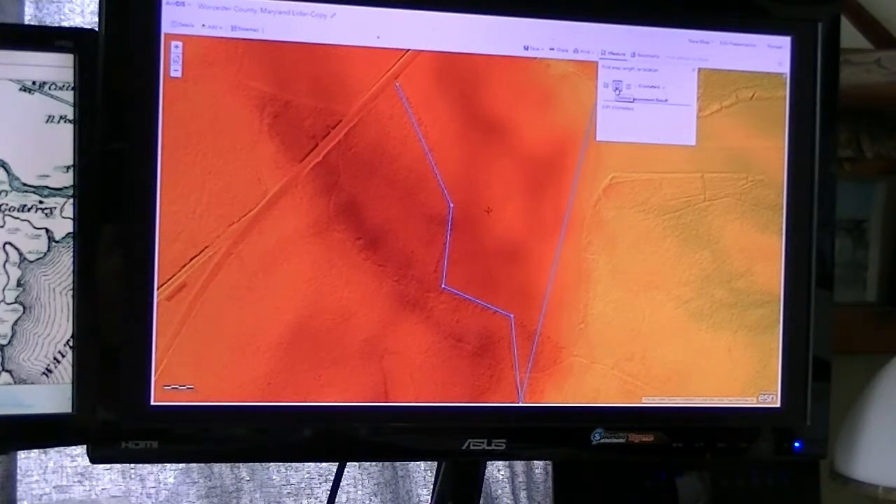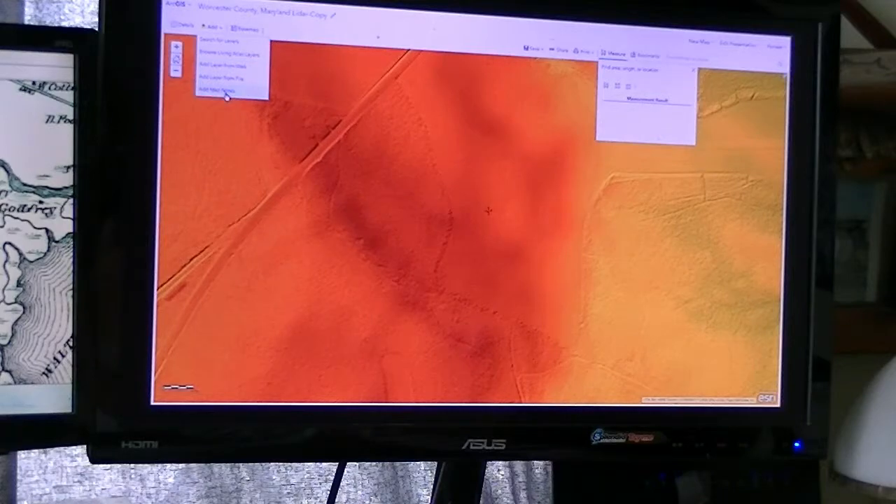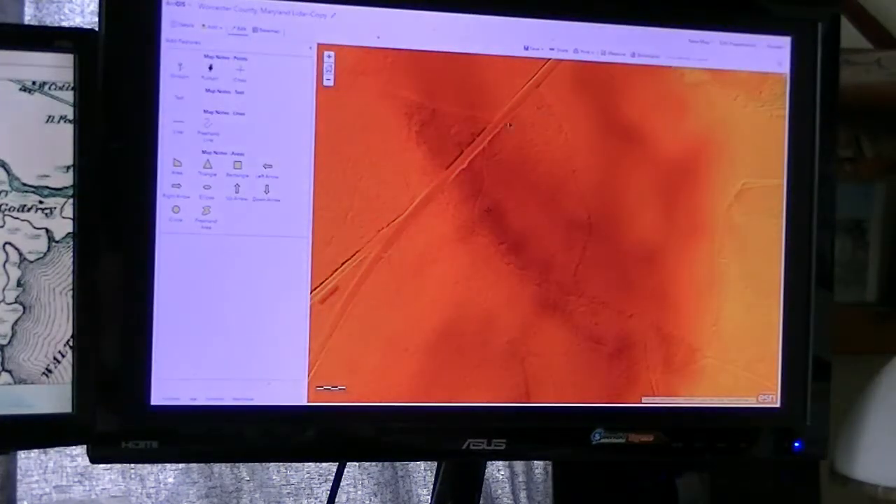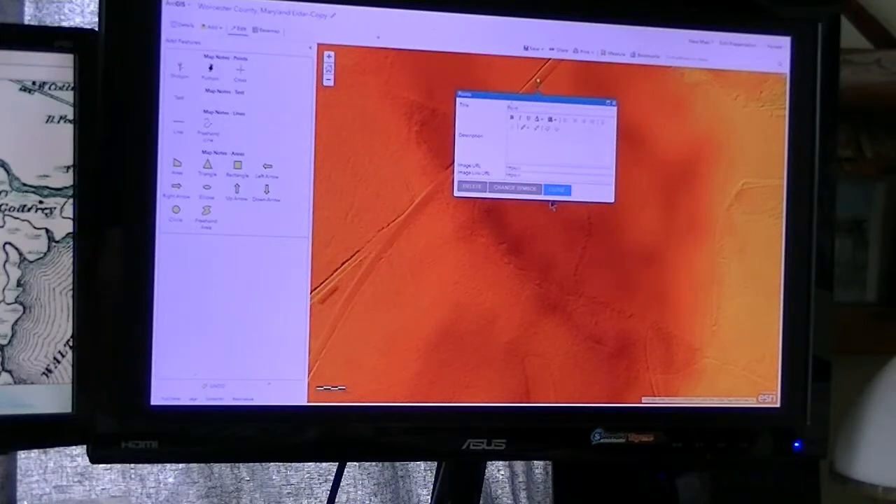Turn the measure off. Alright, I'll create a couple pinpoints here. It's a very, very powerful tool.